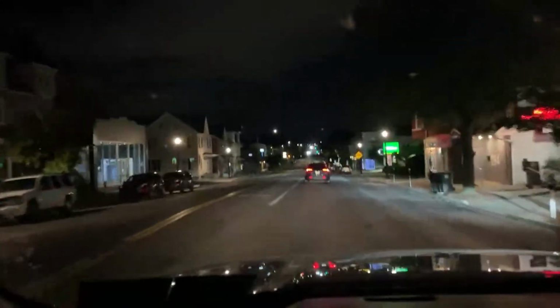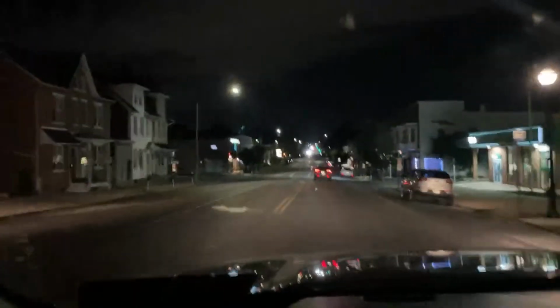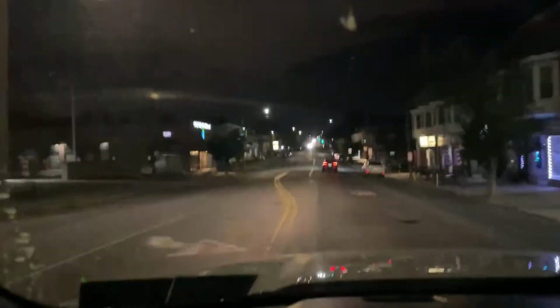Oh, there's a downed tree from the other night. Bethlehem really got hit the other night with that storm. I don't know what the hell blew through here. Somebody doesn't like Bethlehem.